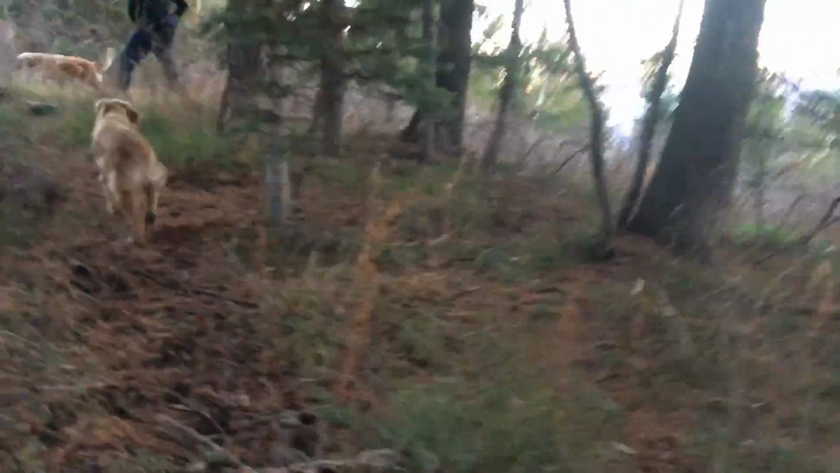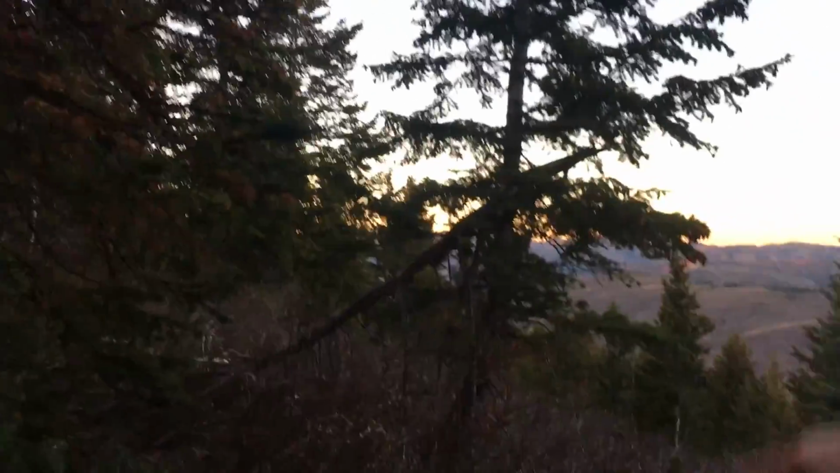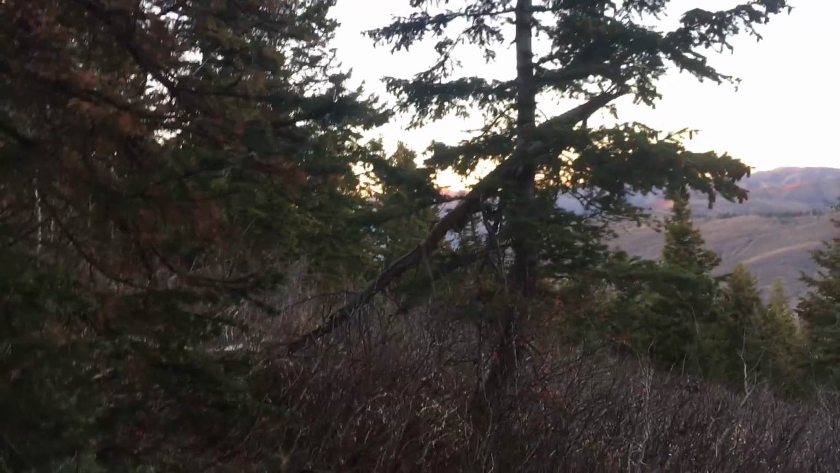And see again, the flat terrain, military crest. Upside down lean right here, a nice one. Where? Oh yeah, upside down. I had a good track right here, but Alfie and Callie both stepped in it, which is fine. But right here, see that? Upside down. Yeah, that's cool.